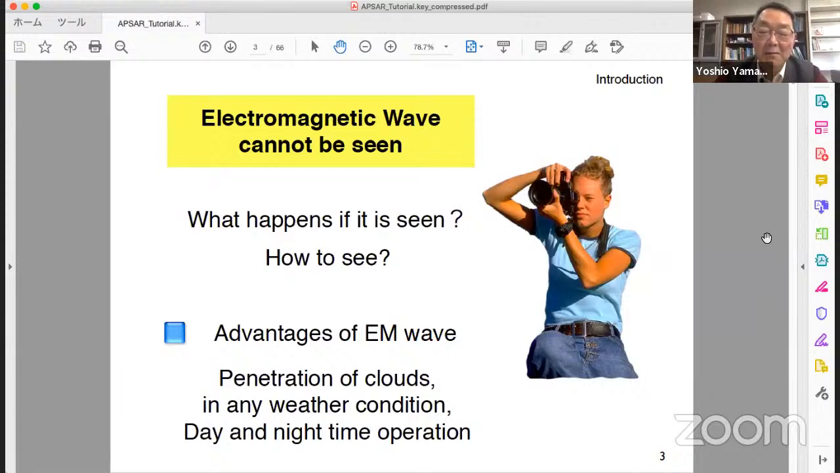Because electromagnetic wave, radar wave has advantages. Penetration of clouds, penetration of forest for L-band. It works under any weather condition. Day and nighttime operation is possible. This is already mentioned by Professor Josaphat. This is a great advantage.